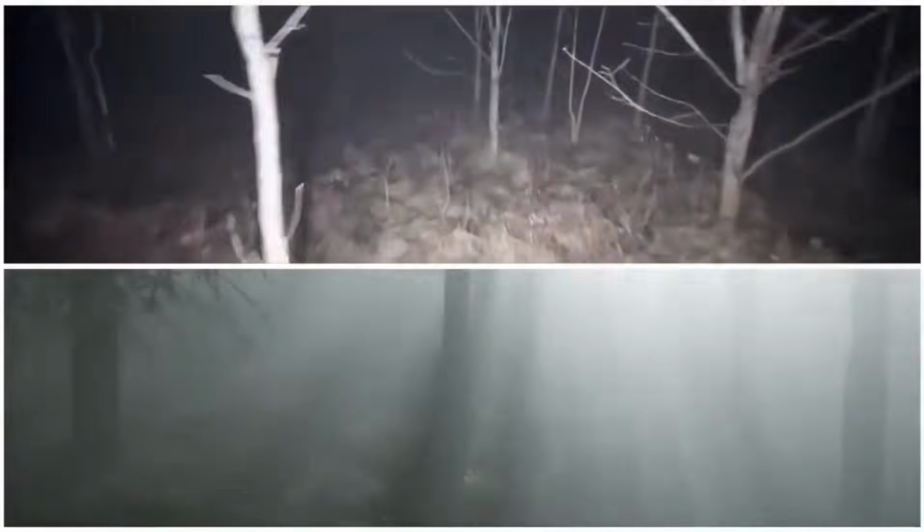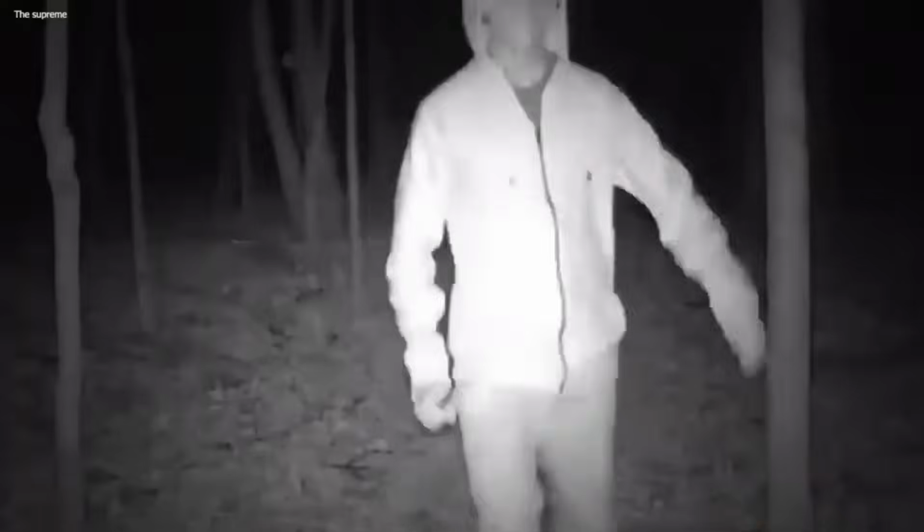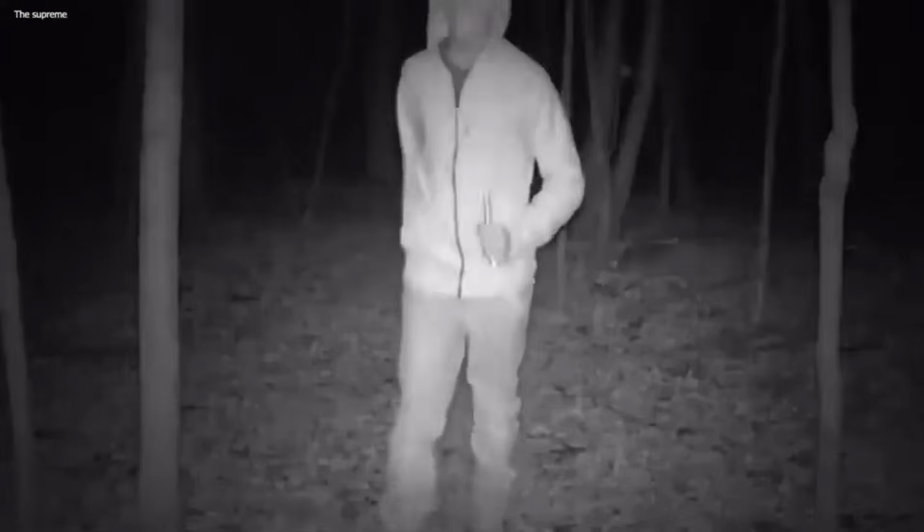Killer clown. In a mysterious and eerie video captured deep within a dense forest, something unsettling unfolded. The footage left both the operators and viewers perplexed. What they saw was a spooky clown, a figure that sent shivers down their spines. This creepy clown was observed strolling amidst the trees, illuminated only by the night vision mode of the trail camera.